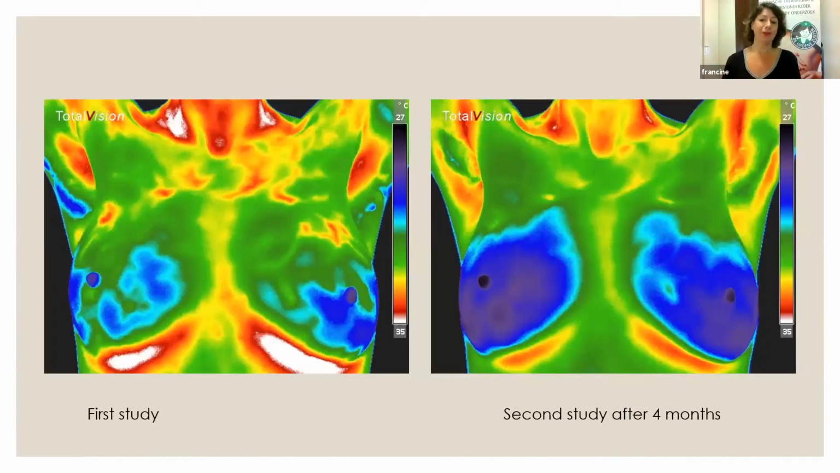Now a little bit about the improvement. I mean, this lady came in for her first study, and she was having pain in her breast for about 5 years. And every year she went to her house doctor, and he said, well, I don't know what is causing the pain, but you will get a mammogram, even if she was, I think, under 40. And so she had dense breast tissue, and they couldn't see anything with mammography because it's all white, and what they're looking for with mammography is a lump.